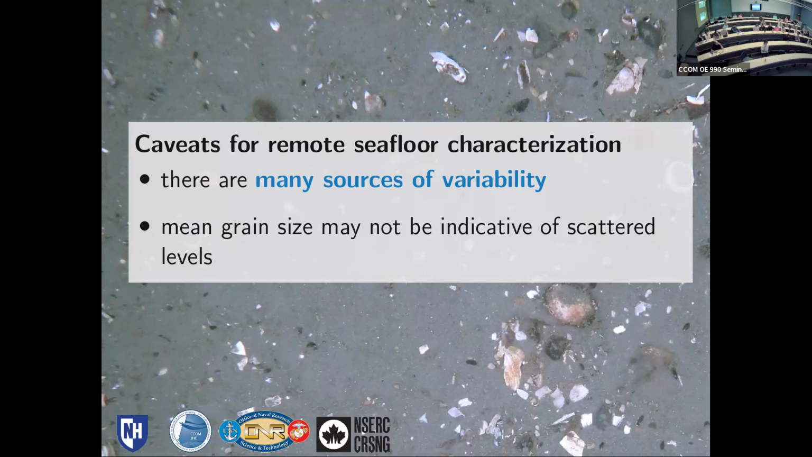I guess the resolution of the cameras versus the size of the grains, or any ambiguity when it gets to small grain sizes, discerning their effects versus just the random effects that you get from noise.